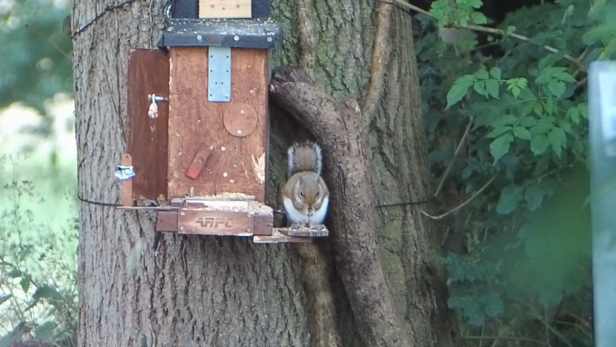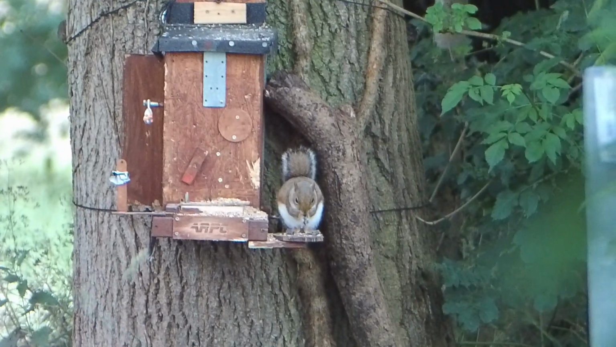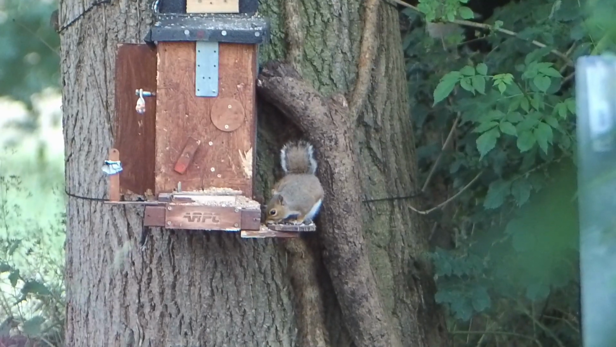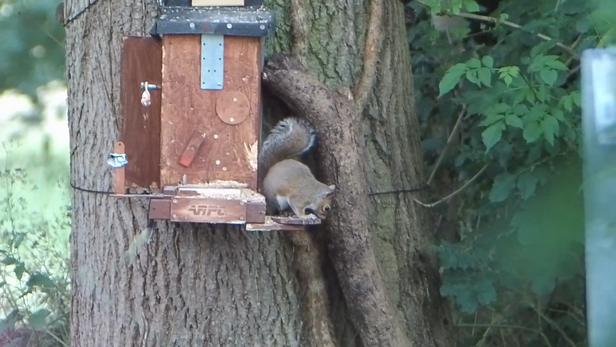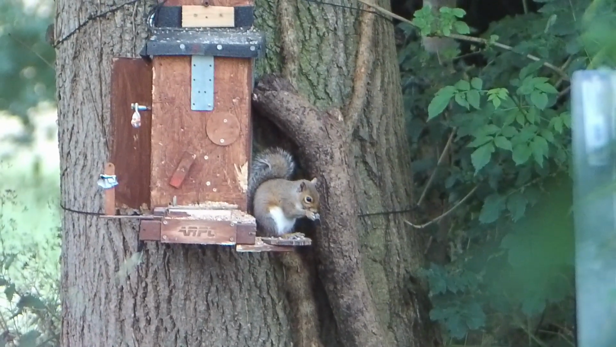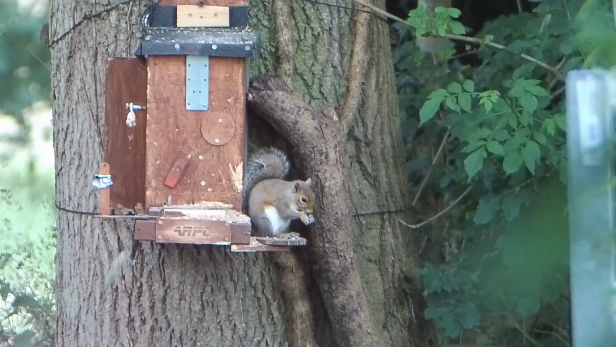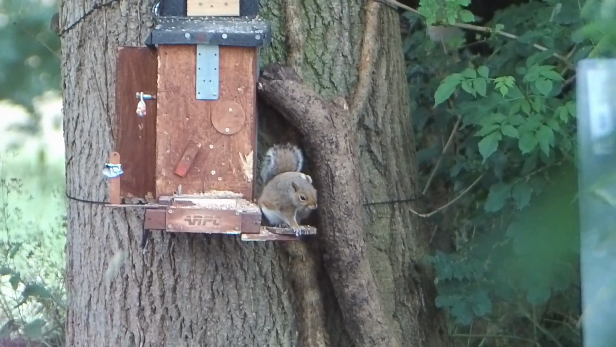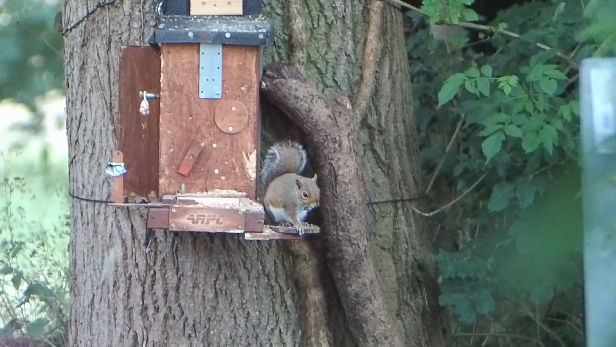Again, wait for them to settle into some sort of pattern before you even contemplate taking the shot. Squirrel shooting's really peaceful actually, weirdly. Sitting in the hide, chilling out for a few hours. It's not as hectic as rat shooting. Little flea bag.